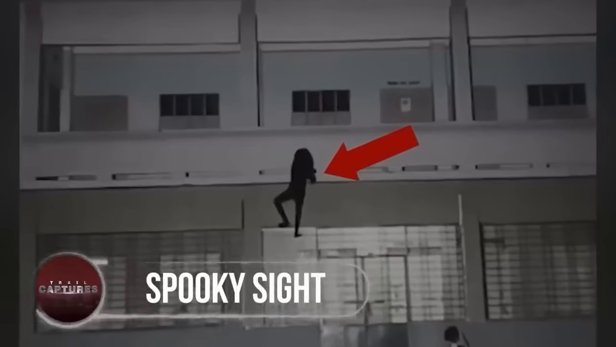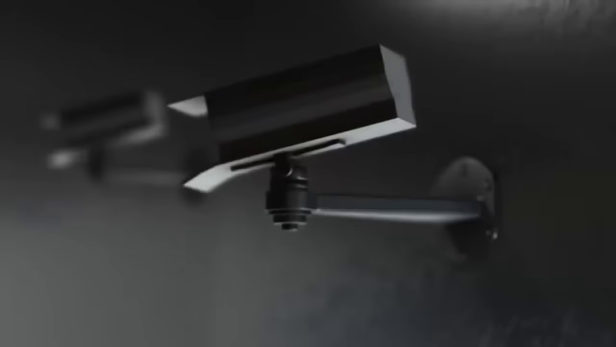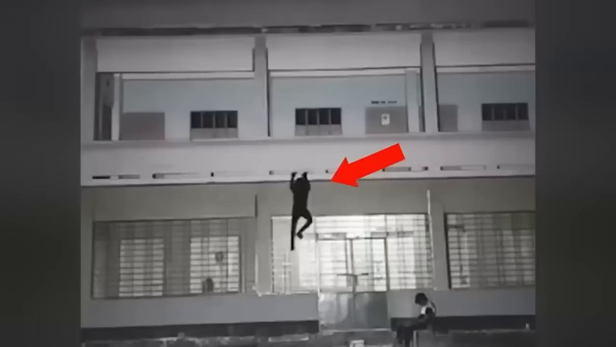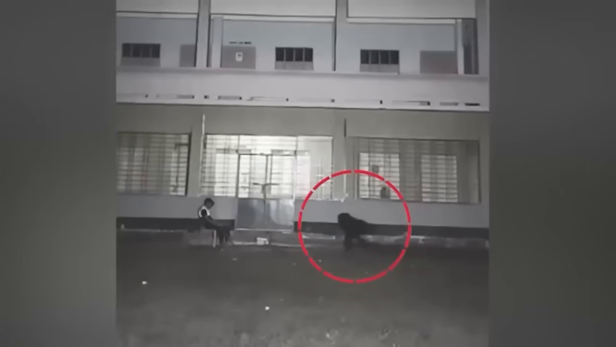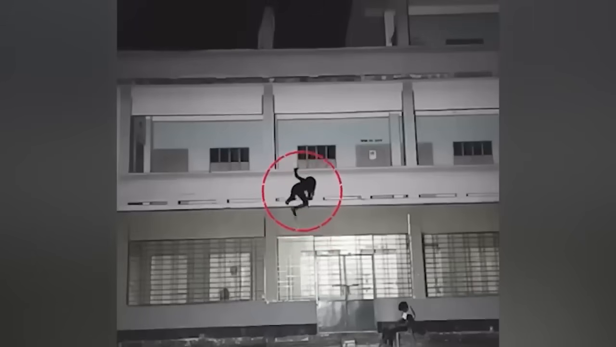Spooky sight. In a rural area of Karnataka, India, a security camera captured something eerie and unexplainable. A dark child-sized creature was seen crawling next to a villa. And it didn't stop there. It started climbing up. This strange creature ruled out the possibility of being a burglar due to its tiny and supernatural appearance. Locals have their theories. Some believe it could be the spirit of a young child who once lived in the house, while others think it might be a jinn, a type of supernatural being.